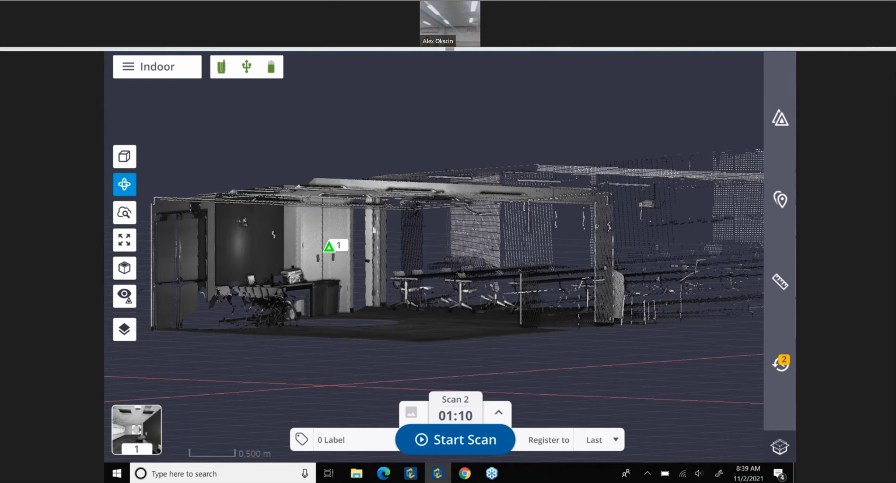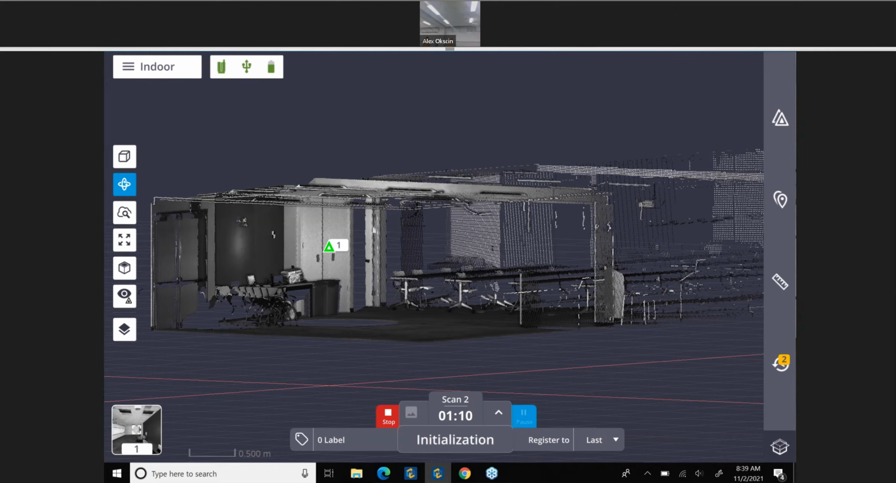Apologize, you can't see out on the webcam, but now the scanner, because it's doing the second scan, is not doing a full calibration, but it is just doing a quick check before it starts scanning. We already completed that quick check, and now we are good to go.